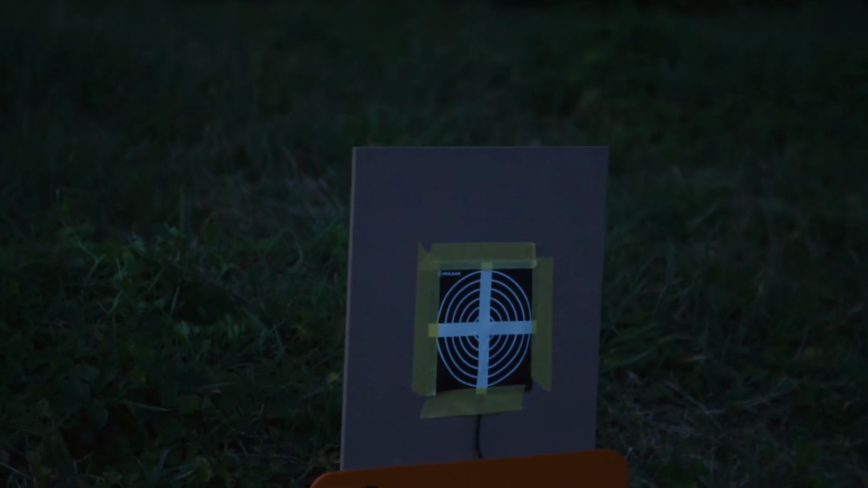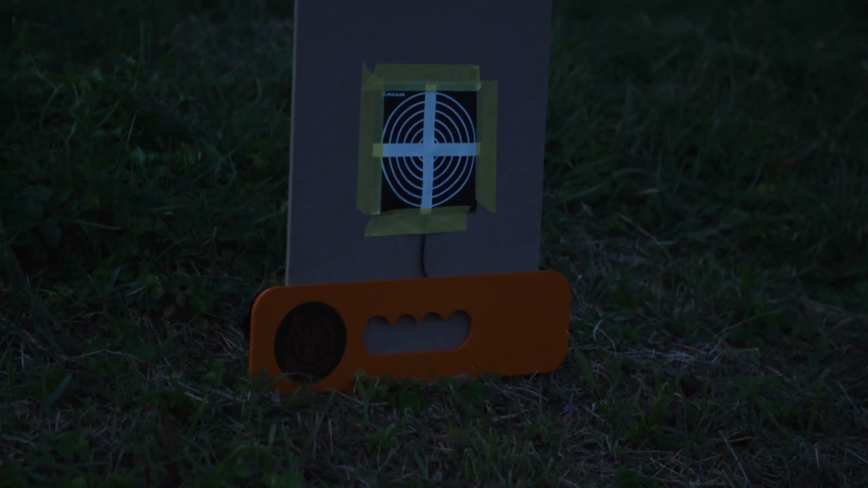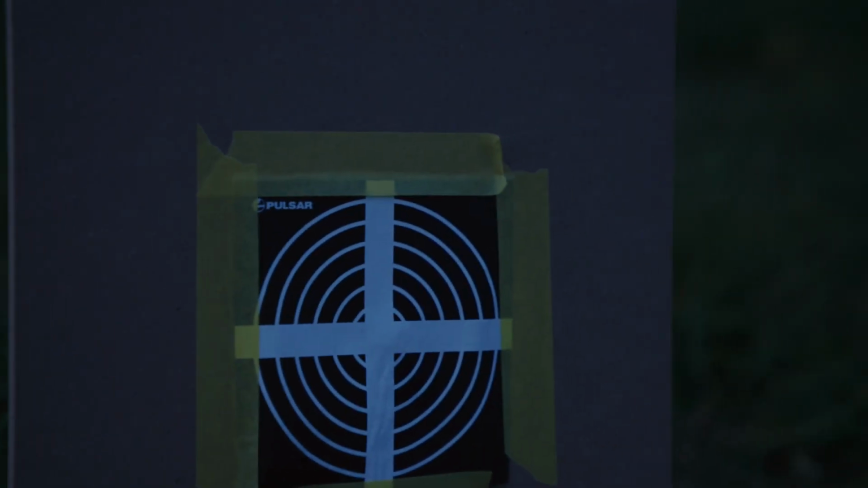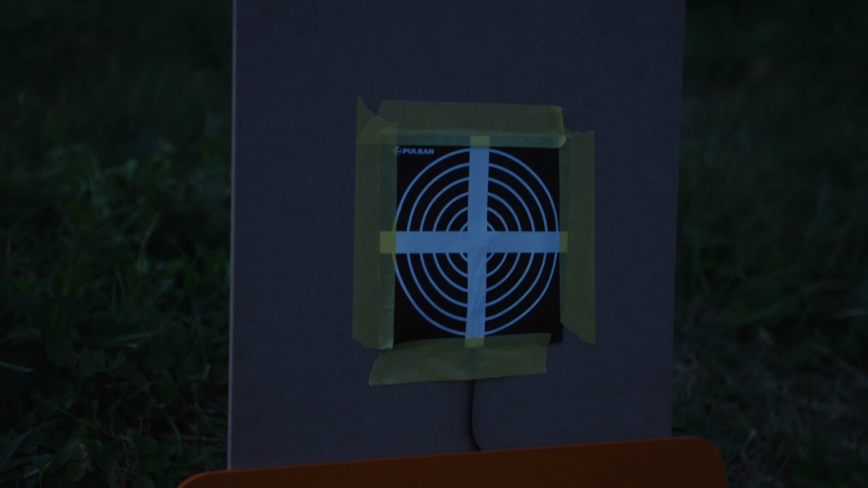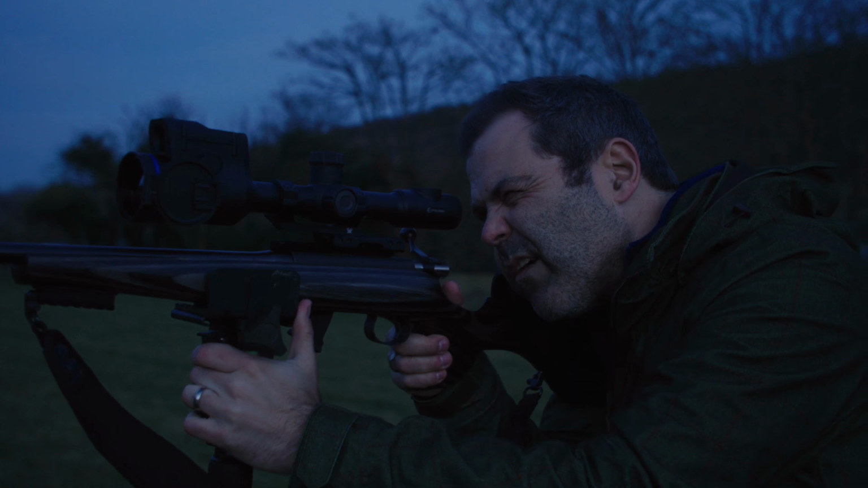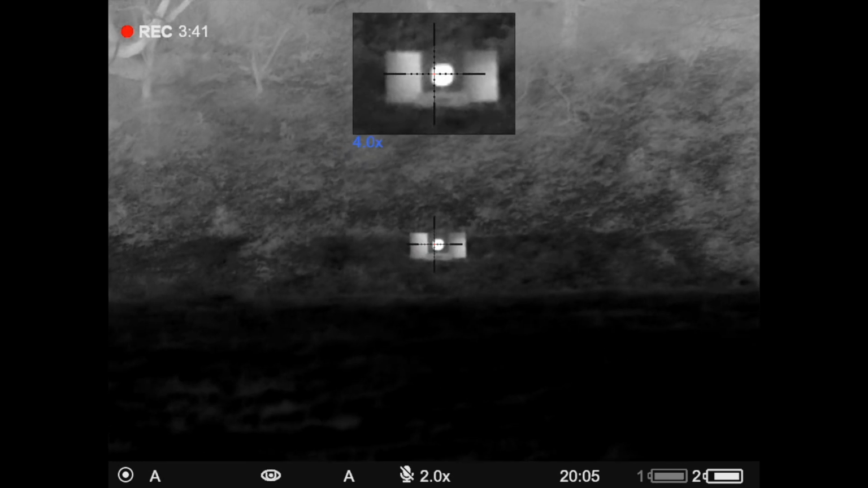So here we go. I've got a Divana Hunting Zero Hero, which is the orange thing there, the metal thing that's stuck in the ground, and then I've got the Pulsar heated target here, which is plugged into a USB pack, which is around the back here. Hopefully we can see that on the thermal scope without any problem. So let's go and see how that looks. Press record on here so I can show you what we're looking at. So that is the Pulsar plug-in heated target in action. Really bright, working really, really well.